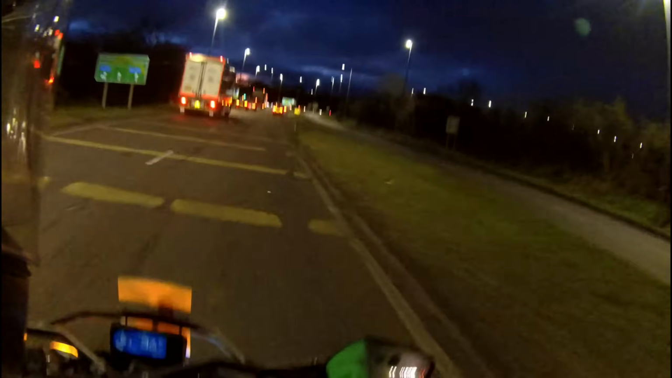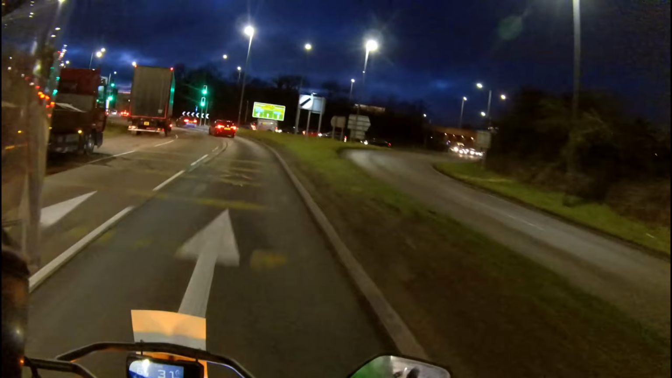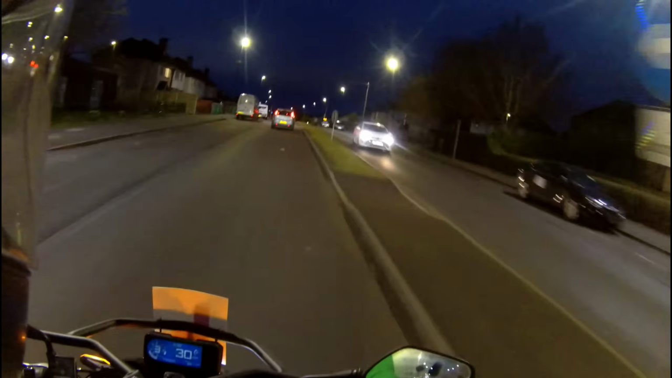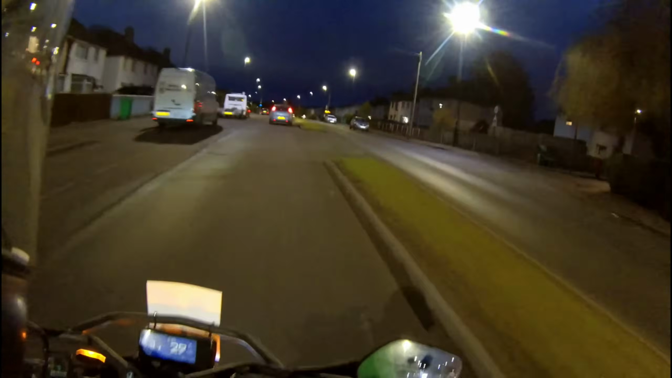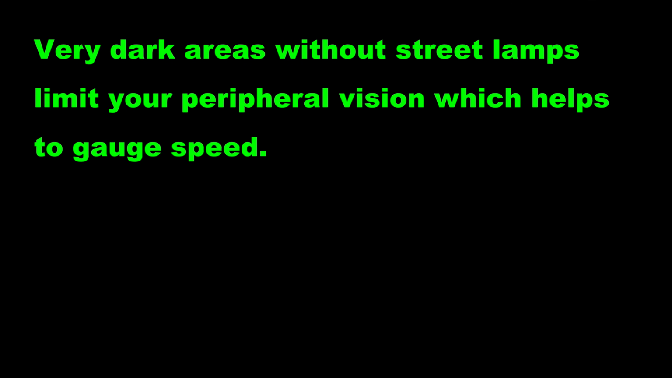I quite like riding in the dark. I don't mind riding in the dark. I don't find that it's extra hassle or particularly stressful, but it does require additional concentration and forward planning. A little bit like riding in the rain, but in a different way. Your own perception of speed can be affected in the dark, but this is especially important when you're riding on roads that don't have street lamps.